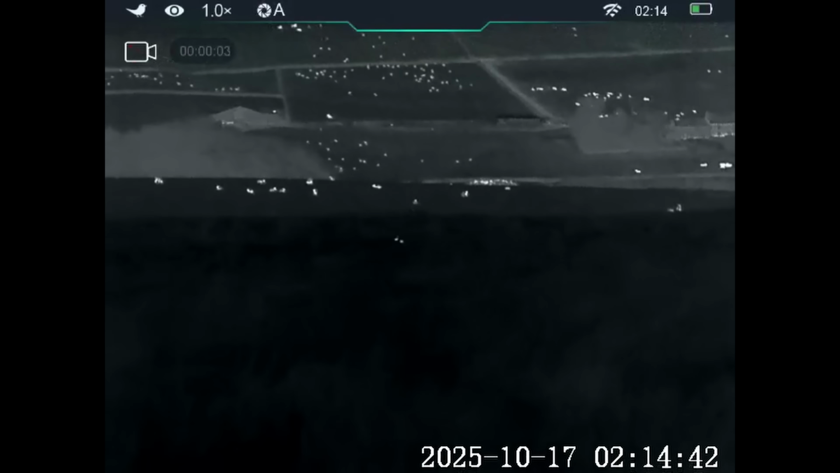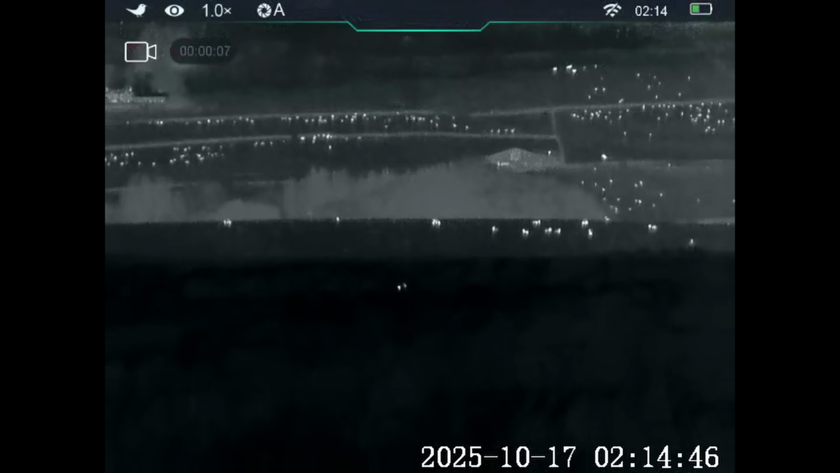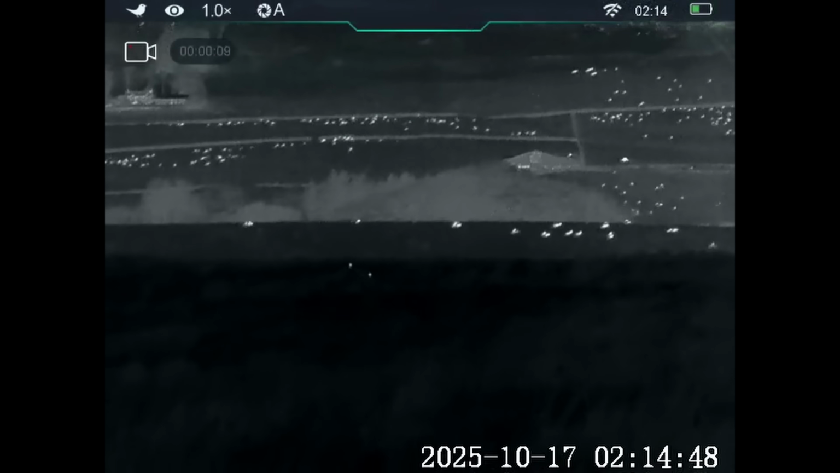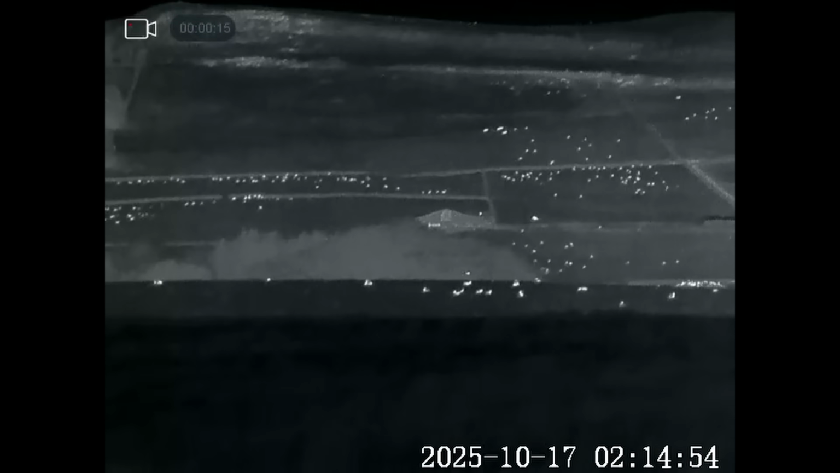Well, I've seen no more foxes, but there's 2 bats here doing a bit of a mating dance. Watched them for a while, and then eventually when I got bored of that they made their way off towards the tree where they roost, and I decided to pack the gear up. Right, well it's now 2:33 and I'm going to get out of here.